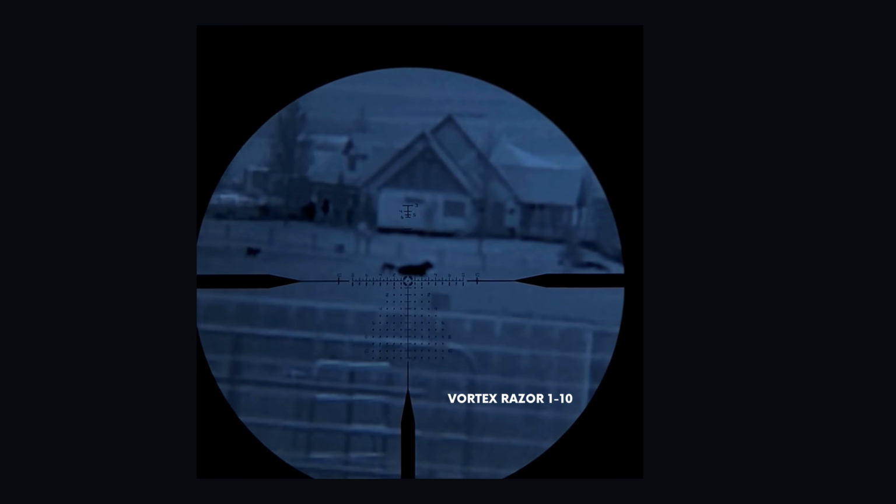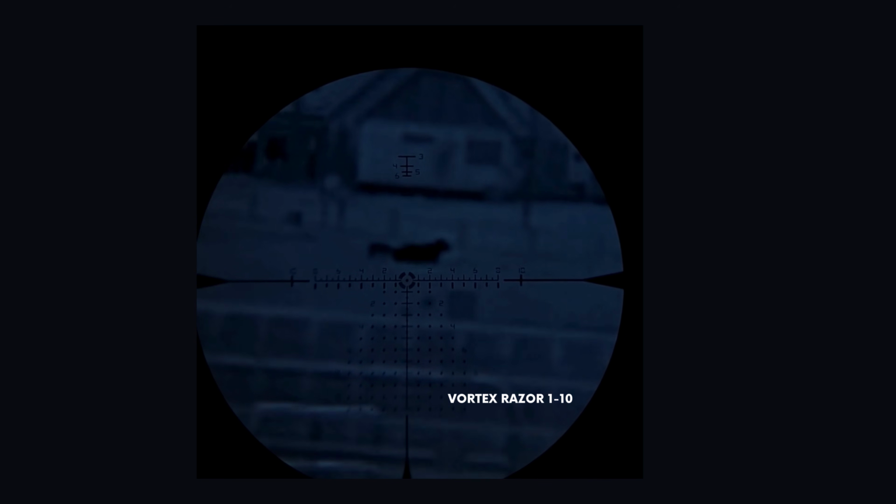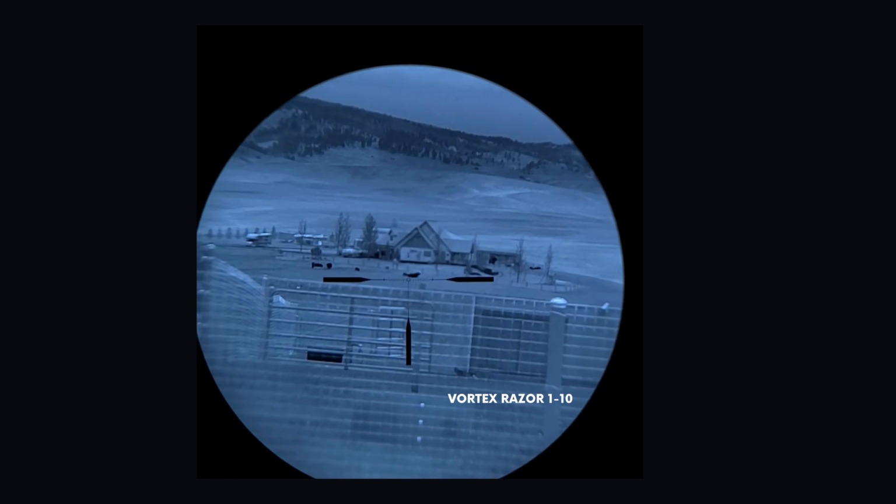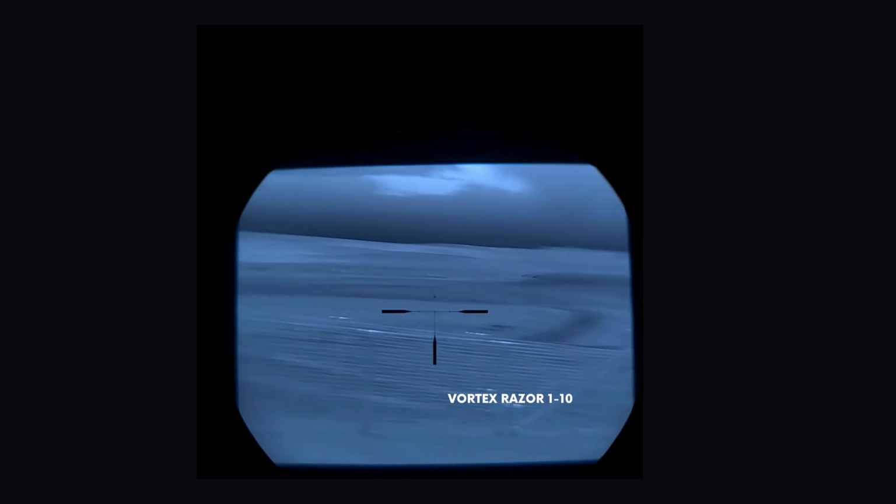And for something that has as wide a field of view as this, it has a decent amount of magnification support. So we'll go all the way up to around 10 times magnification. So if you knew what your target was, you could easily PID to that distance. With a unit like this, you can take that shot. A little bit more again in front of the Vortex Razor 1 to 10.